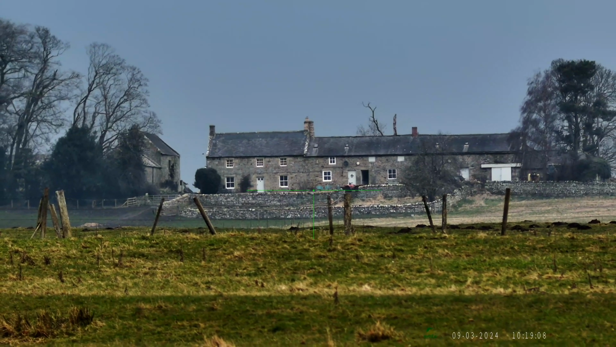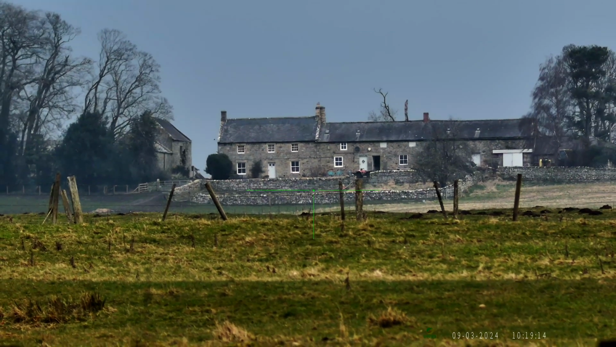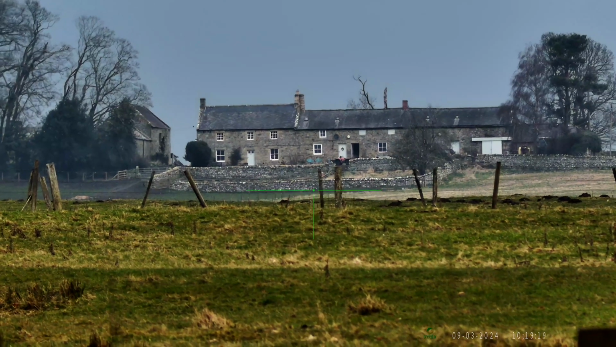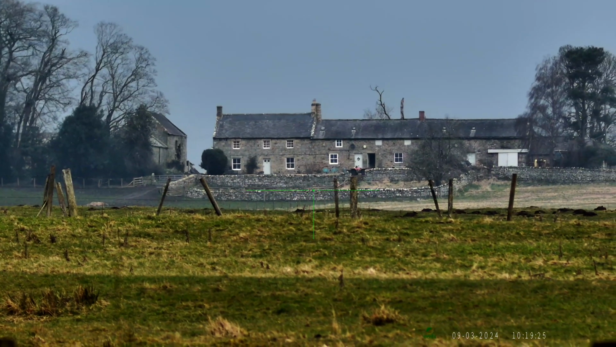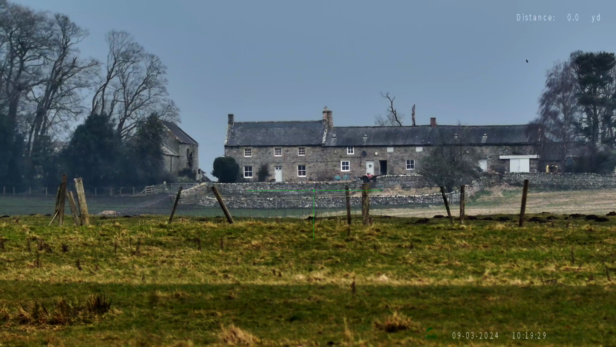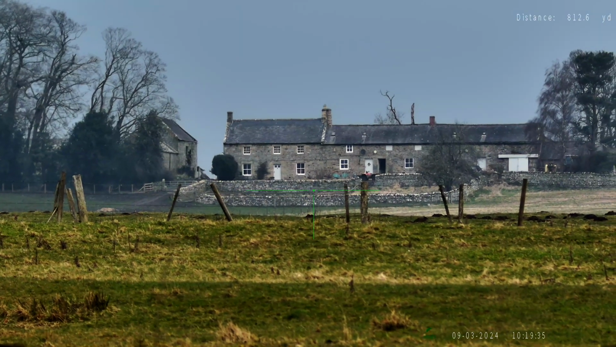So if you've seen my previous footage where I've been using the Arkansas, I filmed exactly the same property. I'm going to range find it now, and it's just over 800 yards away. You may get something on the screen saying that it's out of range. 812, now it's flashing out of range.